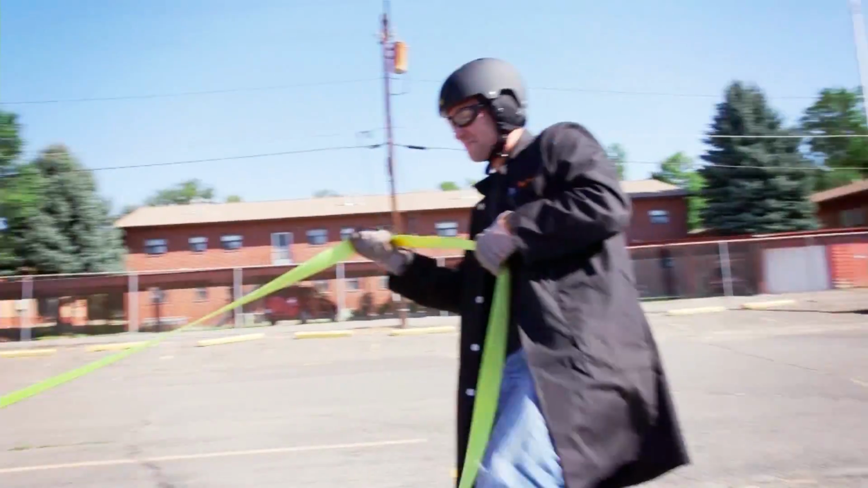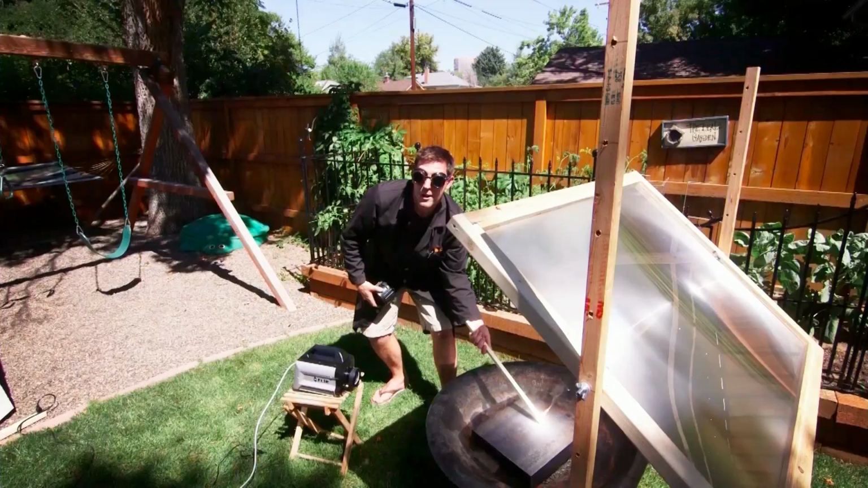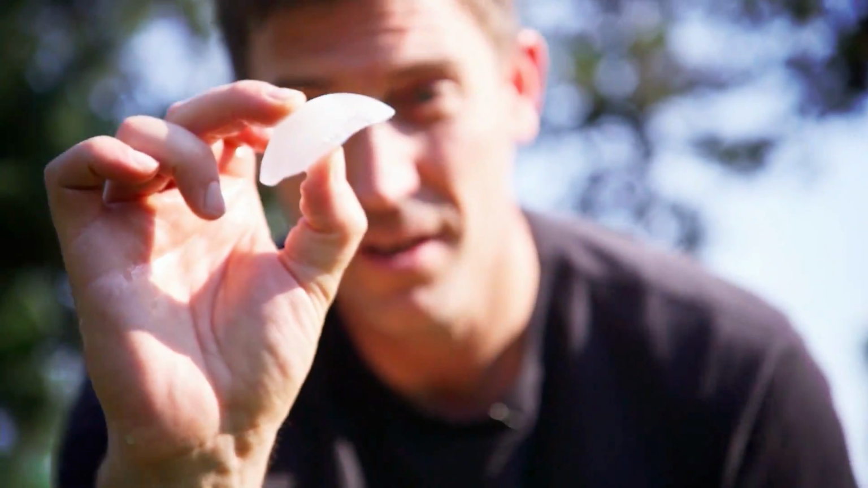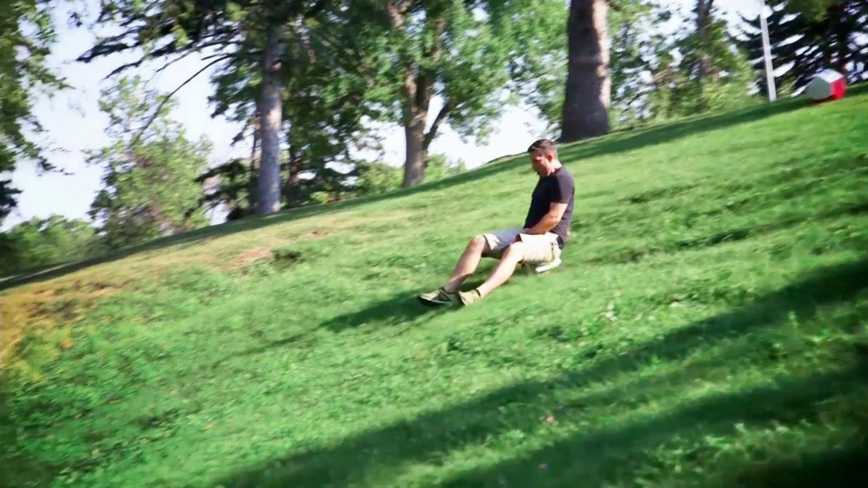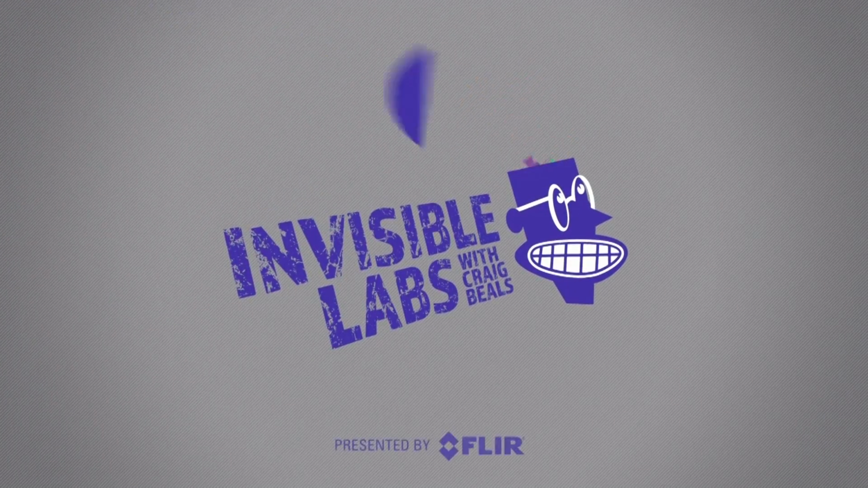There goes nothing. This is amazingly bright. Nice! Ice cube. I'm gonna sit on this. Oh yeah! Oh yeah! Nice! Pioneer Park. He knows that park.